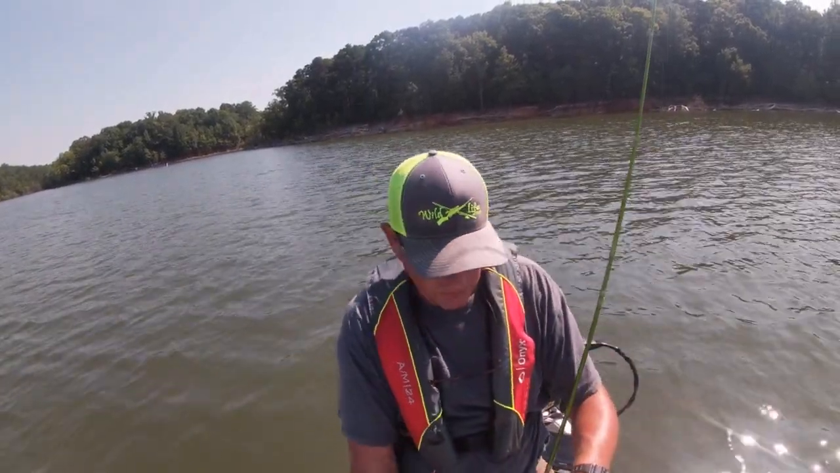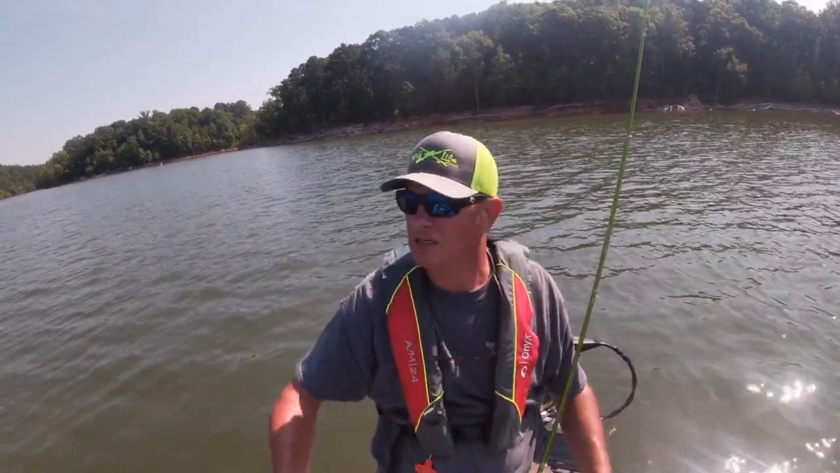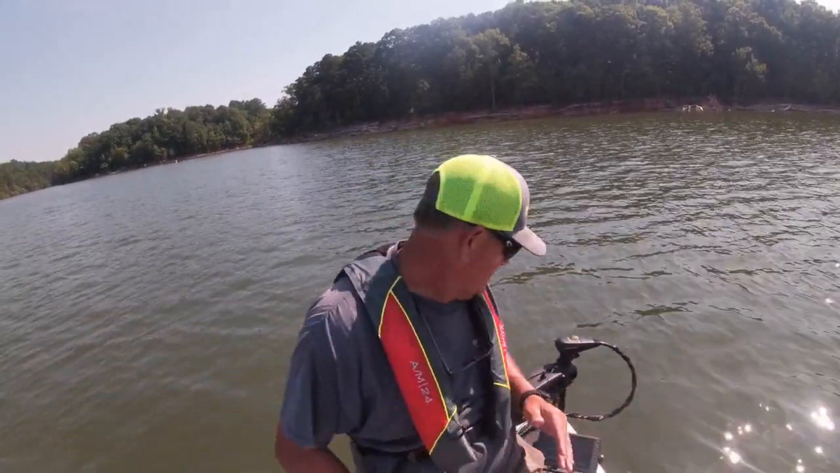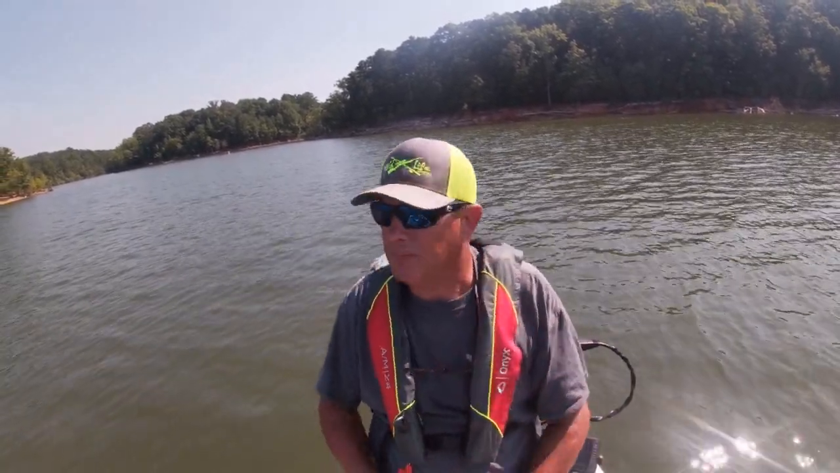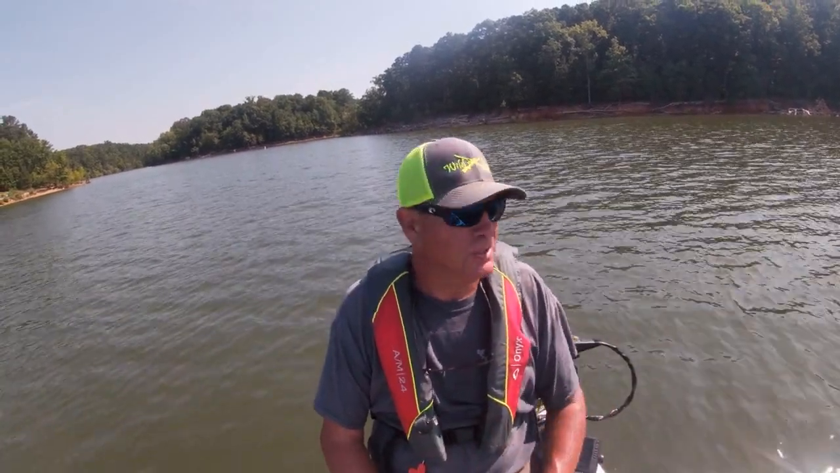Small crappie. So it looks like just a little dink. So it looks like if you can find some brush on a point, I'm catching bigger fish. Now I stopped in the mouth of this little cove right here, and when I stopped, there's a brush pile on the point over there. But many times when you come to a place, if you find one brush pile, many times you'll find two.